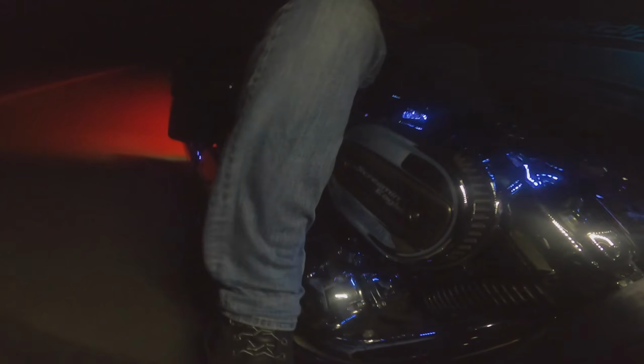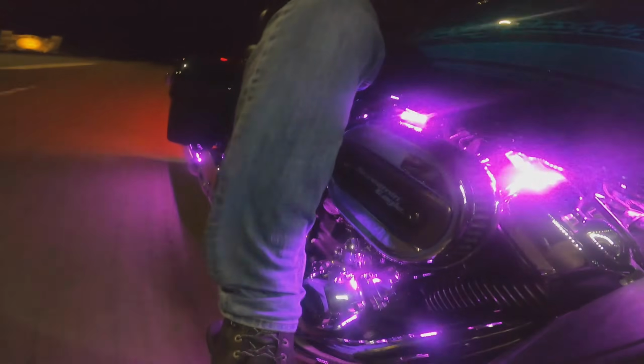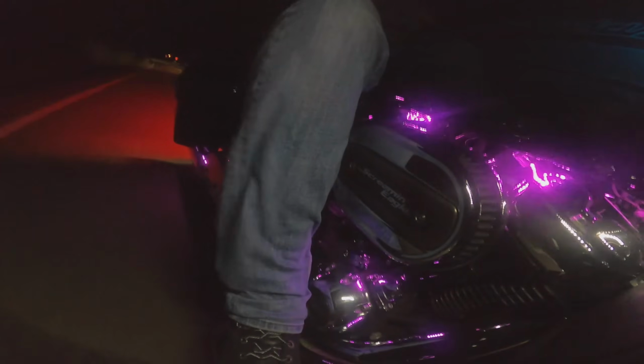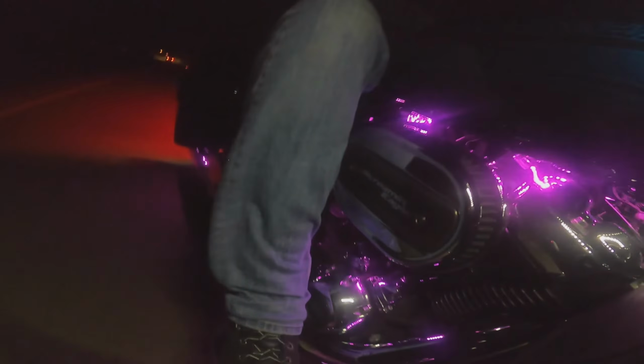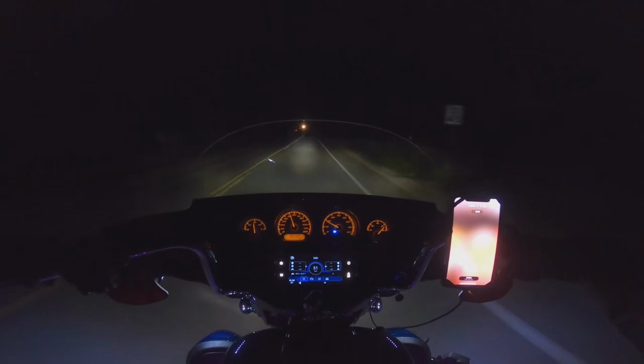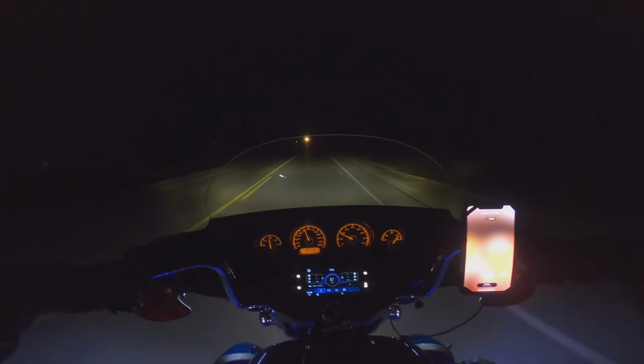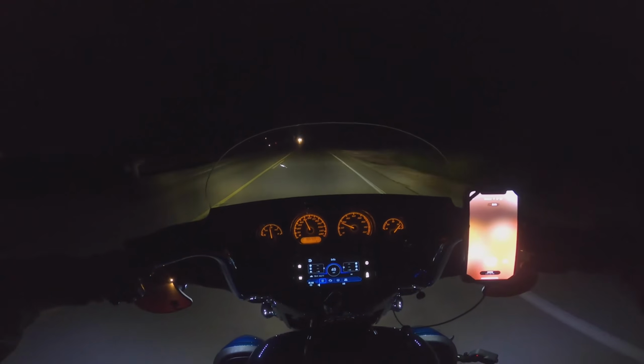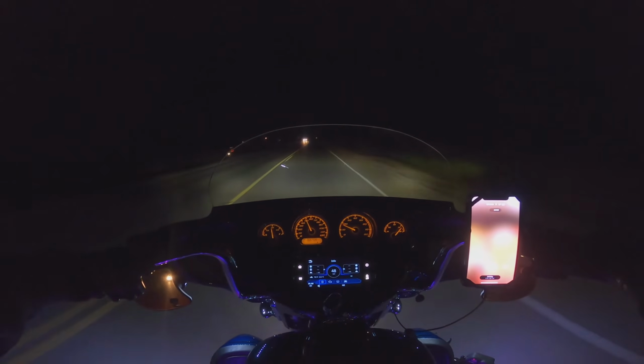And that is one of the reasons that I do it. I know, we all know that there are additional safety factors involved when you're riding at night, but it is a lot of fun, and that has to be okay sometimes too.